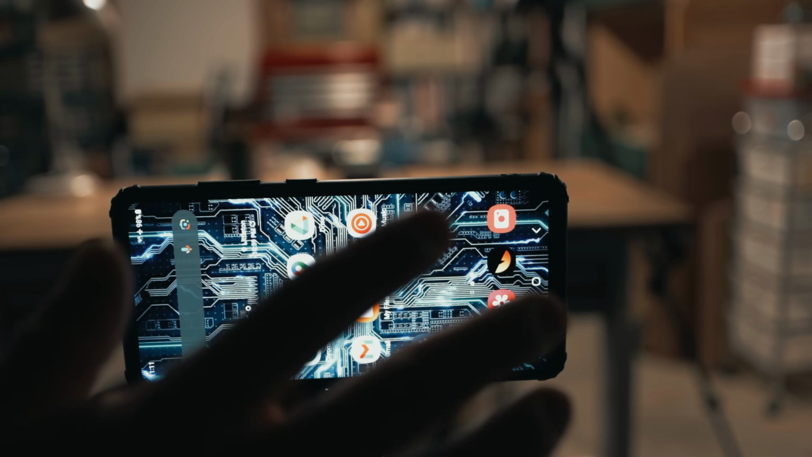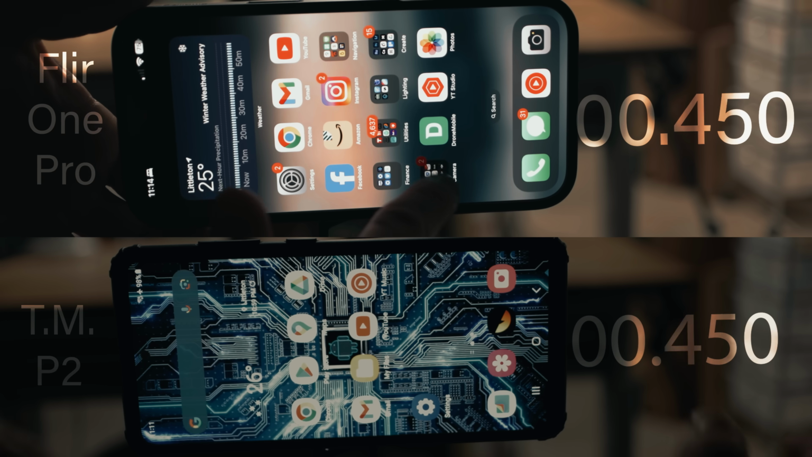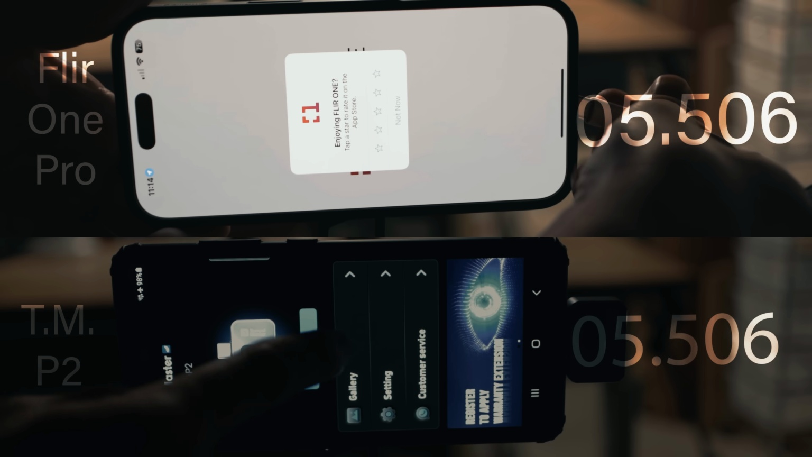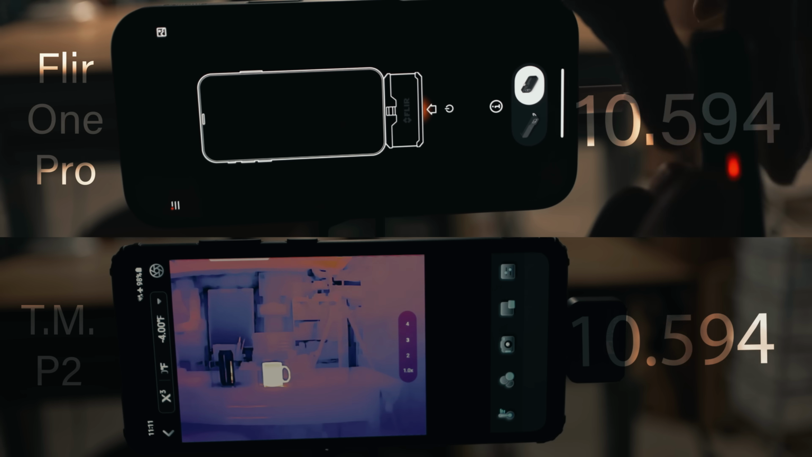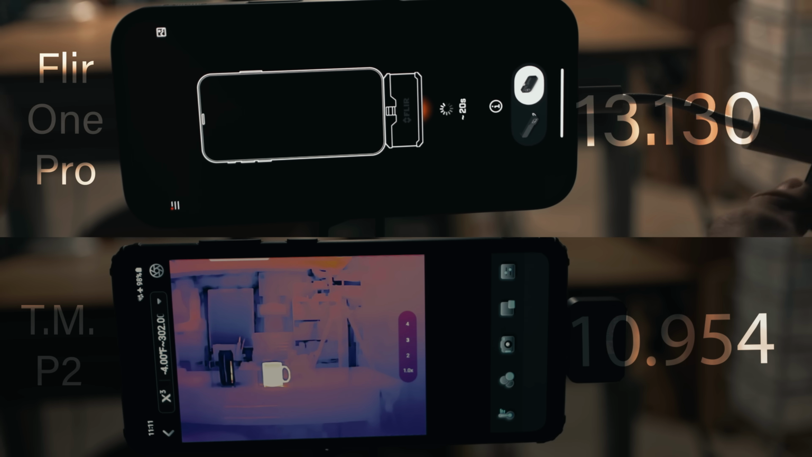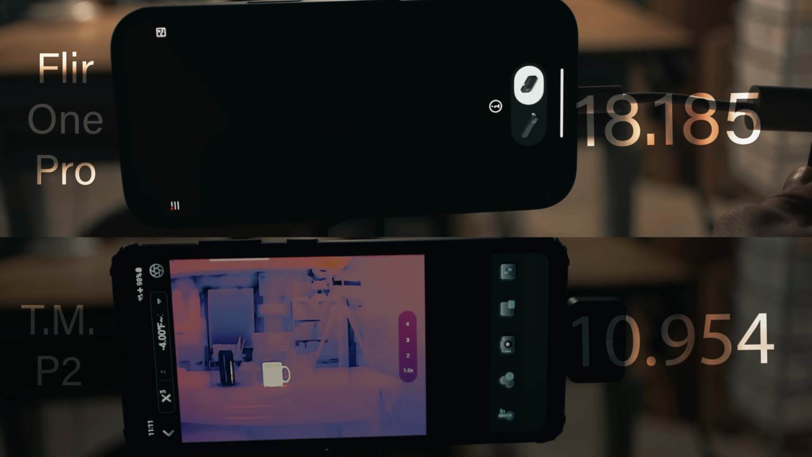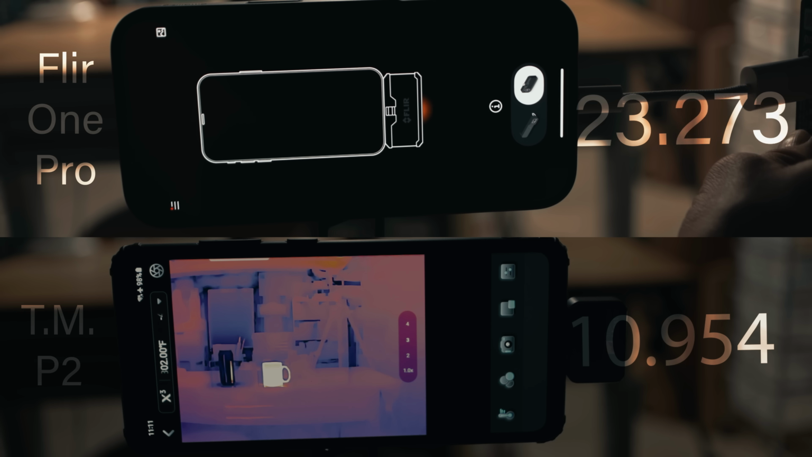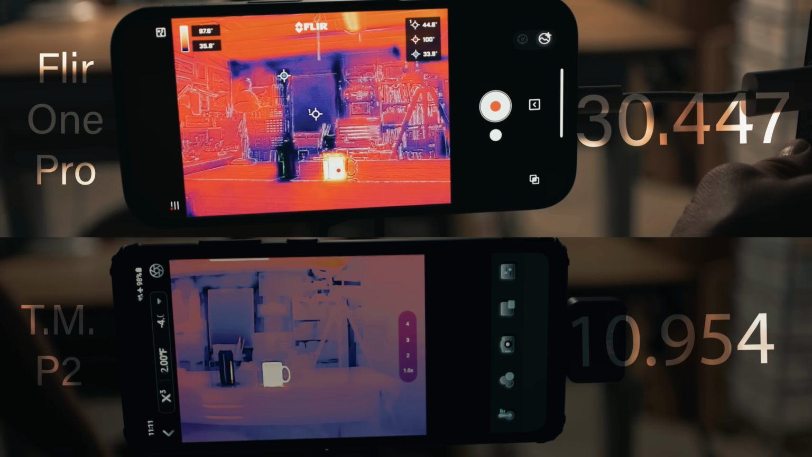All right, guys, we're gonna do a little bit of a startup test to see which one comes up faster. Get ready, get set, go. And the P2 is definitely the winner.